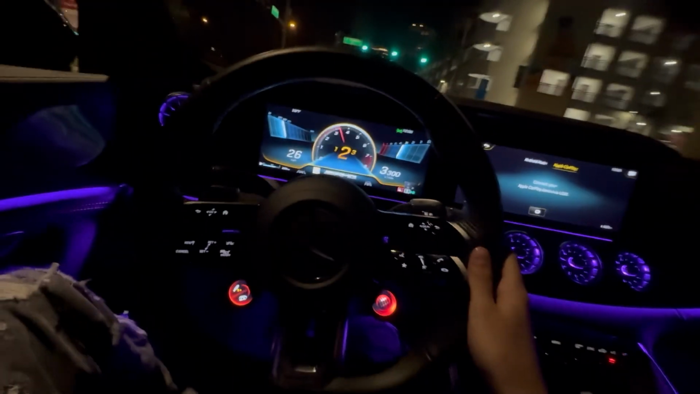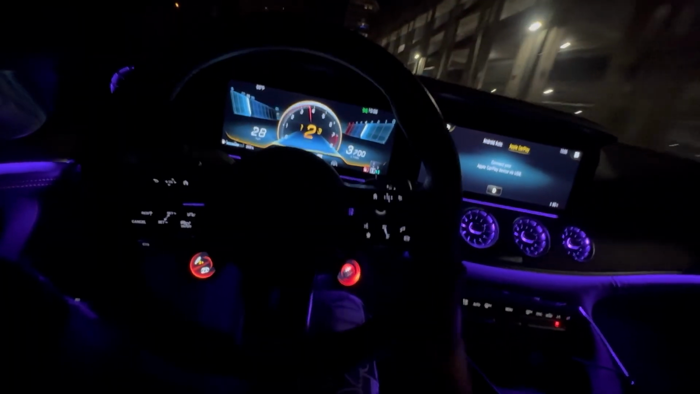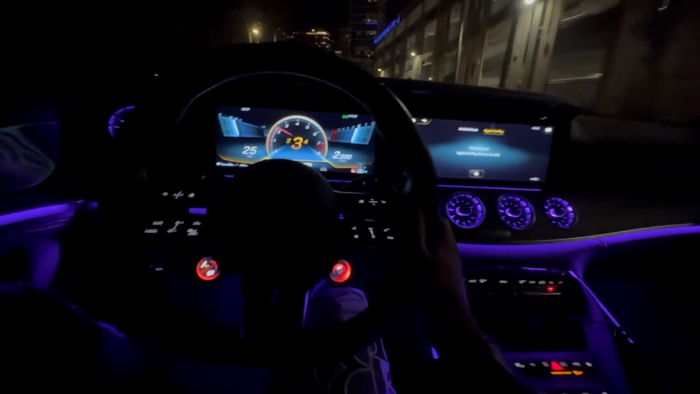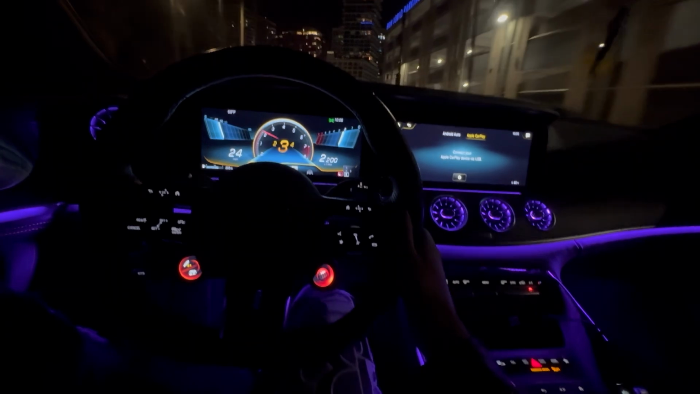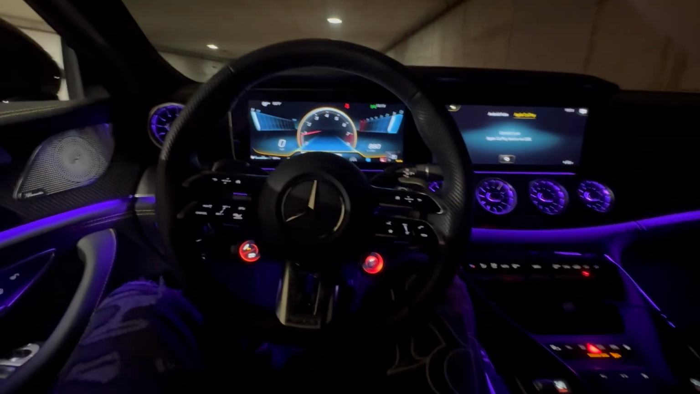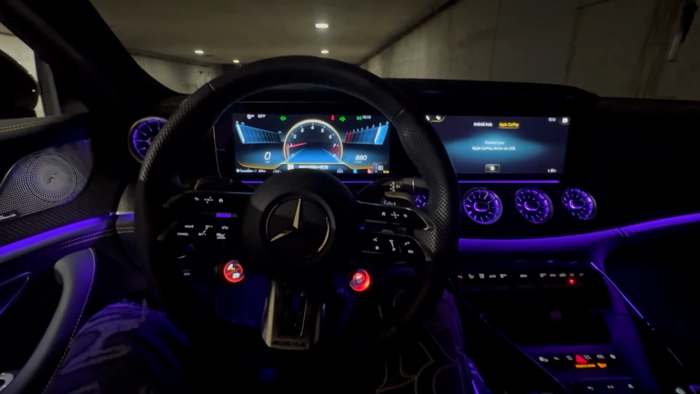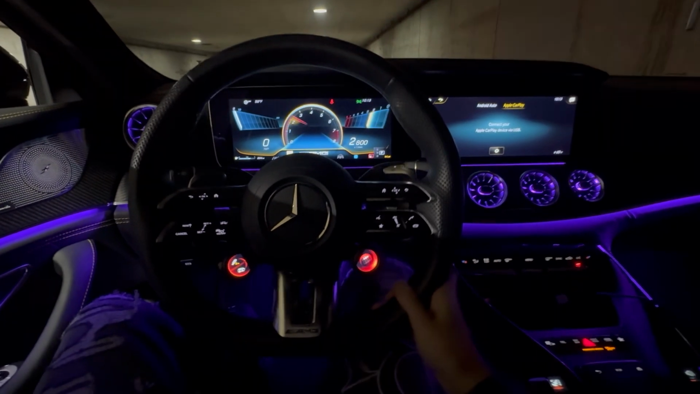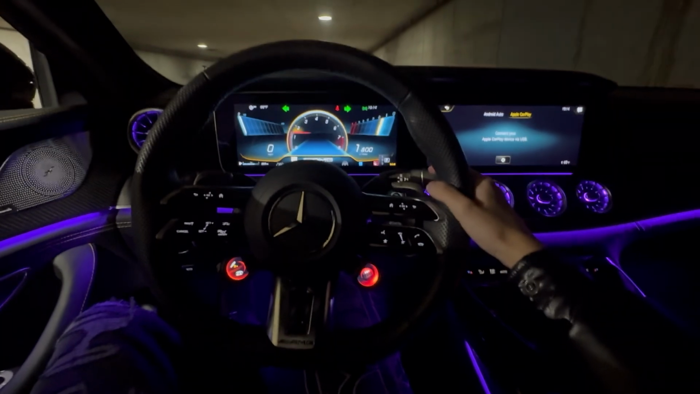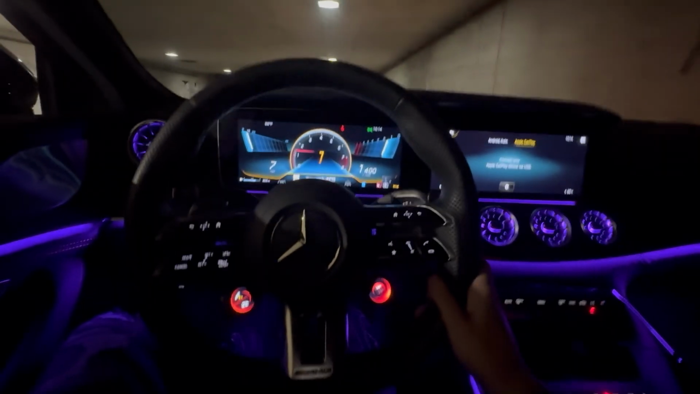I'm about to try to get one more tunnel pull at this other tunnel. See if I can, and wrap it up. Alright, y'all. So I'm going to give y'all some revs in the tunnel. Do know, though, I have a rev limiter at like 4K, so it's not going to sound too crazy, but you do get some pops, though, for sure. I'm about to spin around. Give y'all a launch. Actually, I'm gonna just give y'all a launch right here.